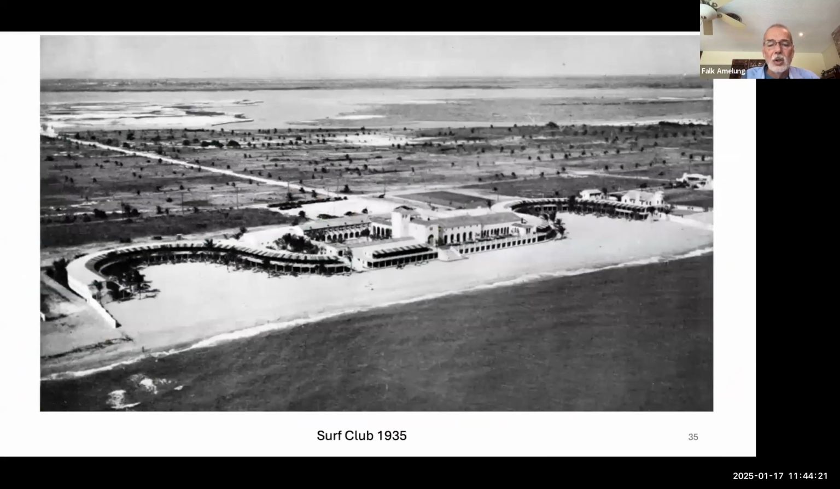Another thing which is somehow striking. So this is a subsidence hotspot. The Surf Club was one of the first areas in Miami Beach. There were already some hotels in 1935, but in the northern part of Miami Beach Island, this was the first hotel.